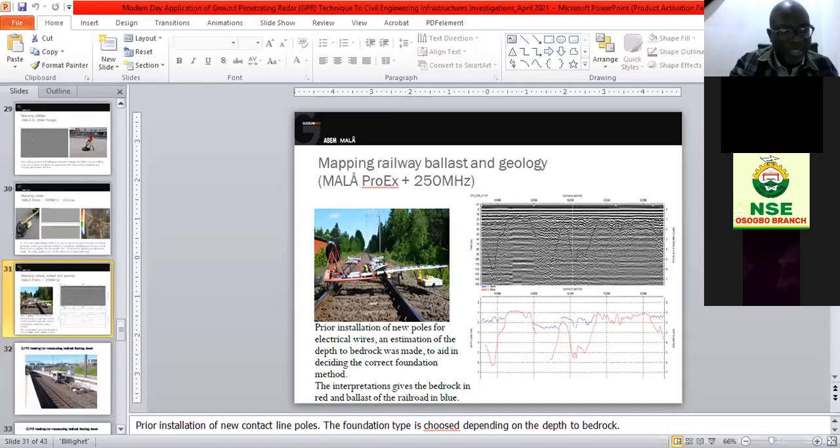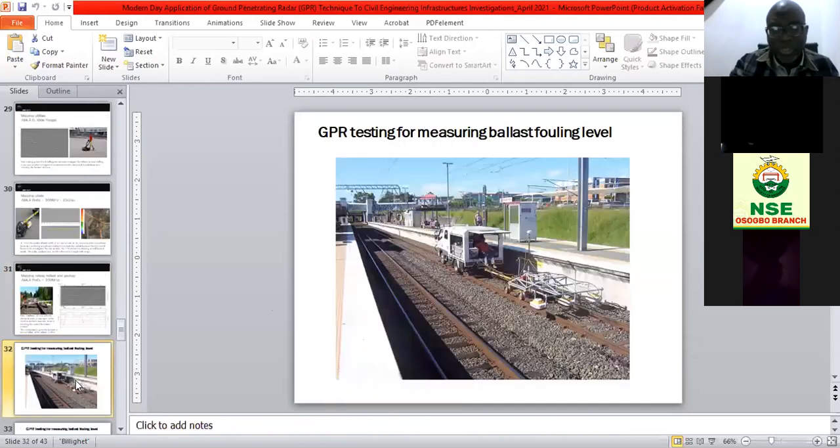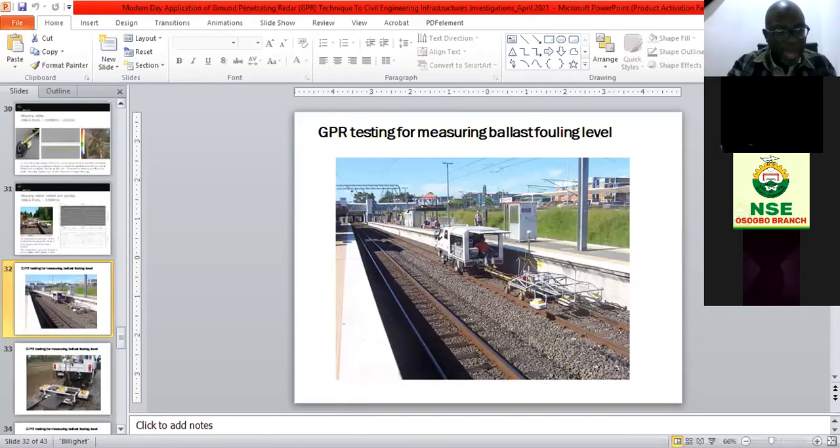So if there's any defect anywhere, you will be able to detect it. This is another example of ballast fouling level. So you can see the track of the train. You can see the GPR equipment attached to a vehicle that is pulling it. So it's scanning, like a scanner, like a photocopy machine. It is scanning the tracks of the train. So I can effectively tell you what is happening along this.